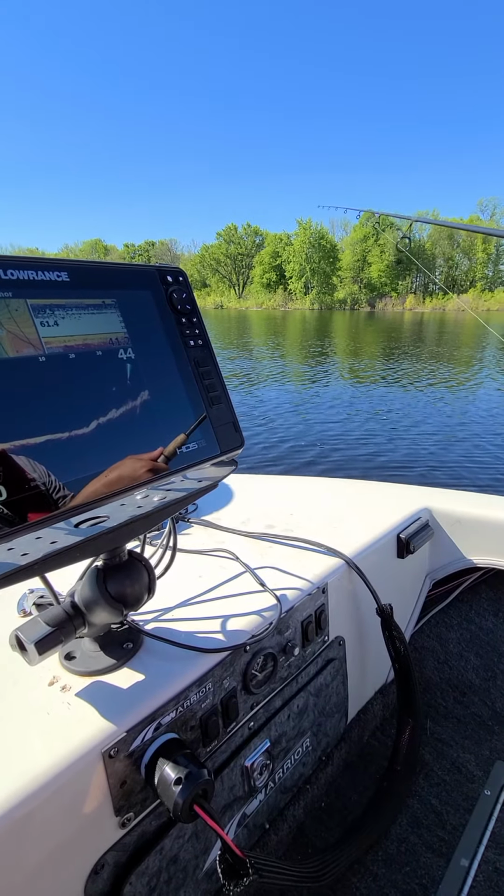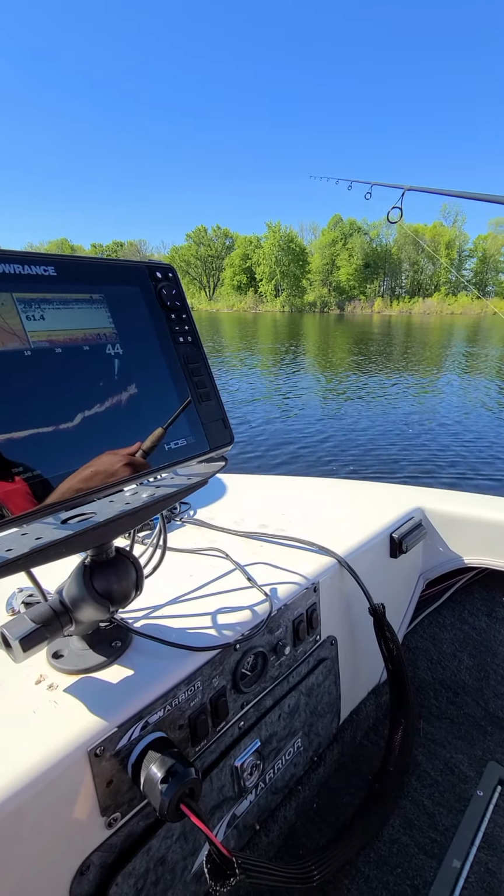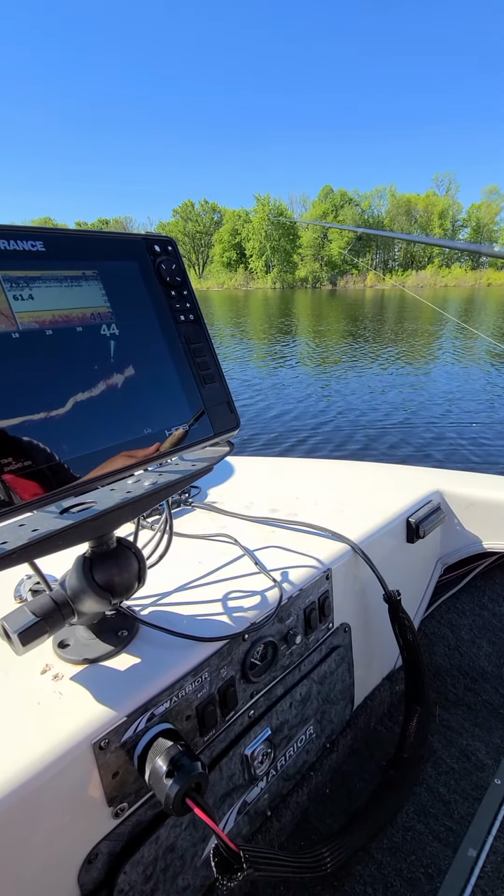Hopefully you find this helpful, how all the technology integrates and makes your trip more successful. We'll sit here and jig a few more minutes.